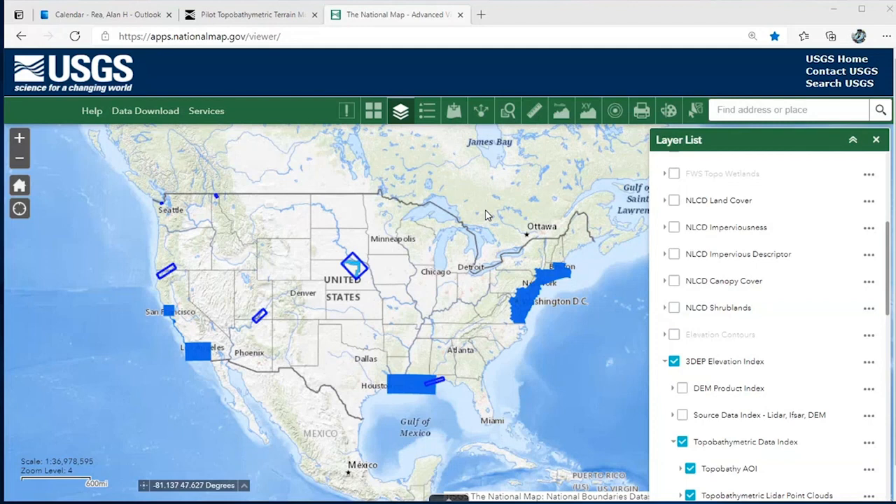And a little earlier, I put in the chat a link to our first complete topobathymetric terrain model for an inland river, which is on the Kootenai River up in North Idaho. So there's a link to that there.